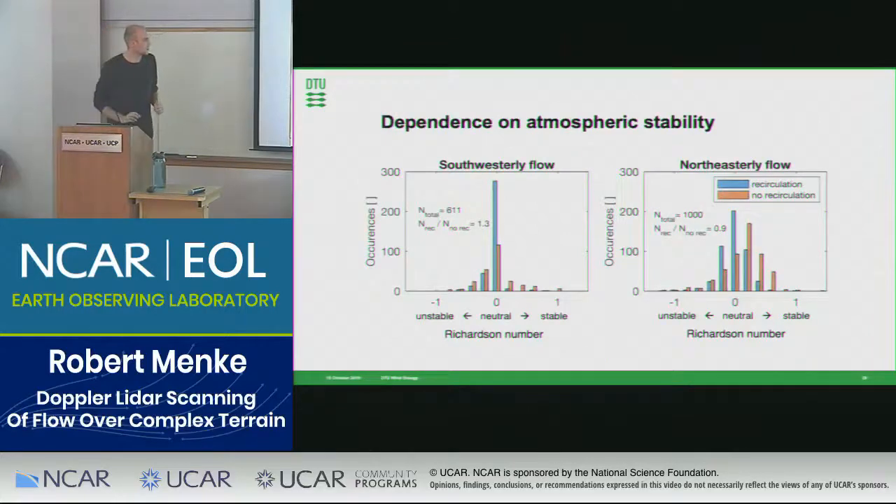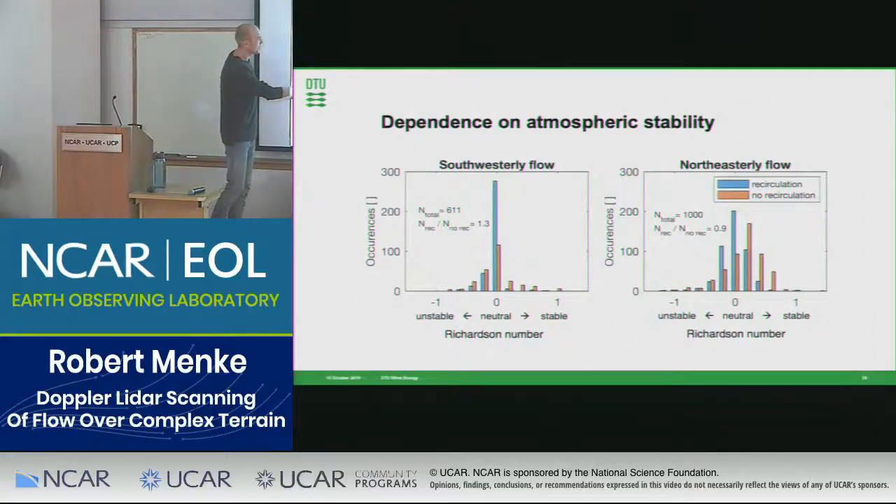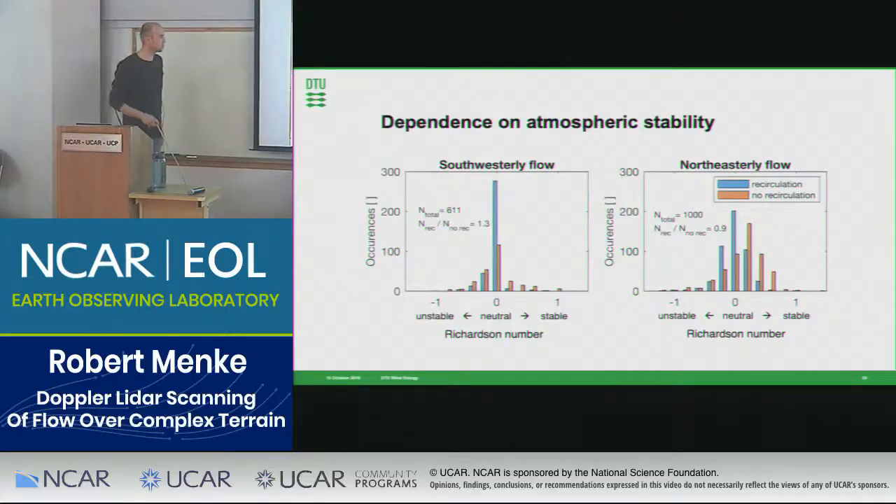And looking at the data again under the same Richardson number as I used for the previous study, in southwesterly and northeasterly flow, we see, comparing the bars in blue, periods with recirculation to periods without recirculation, that we find more recirculation cases during unstable and neutral conditions.